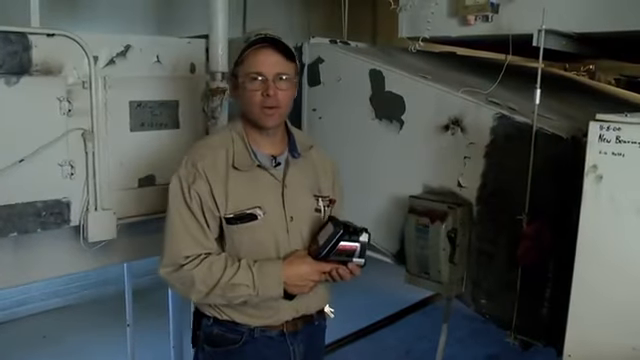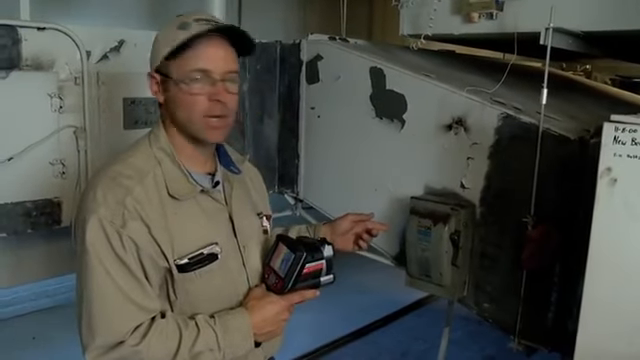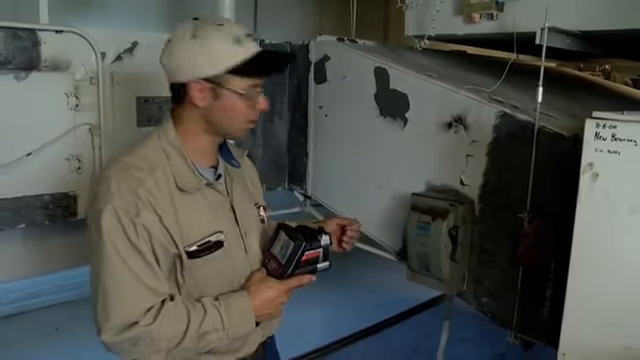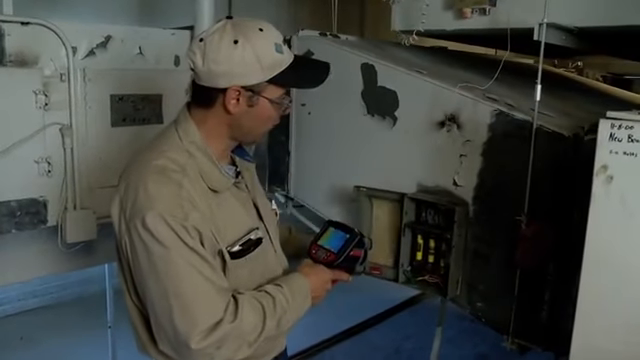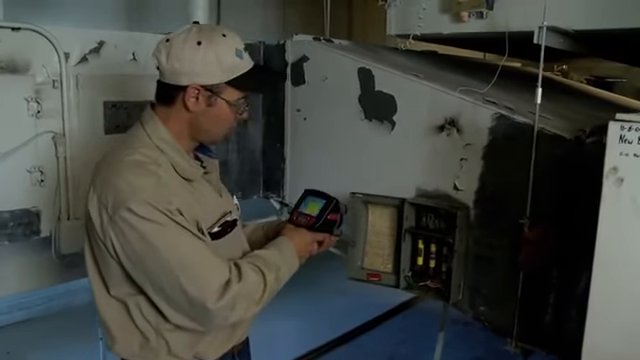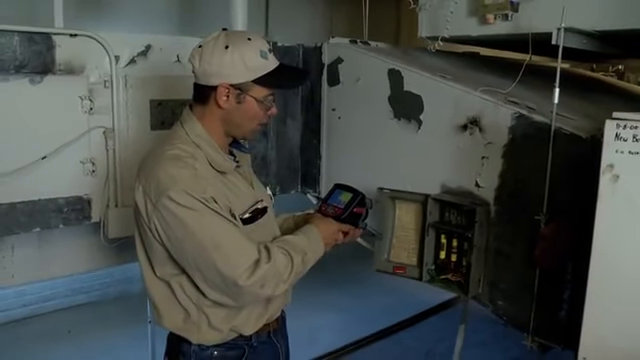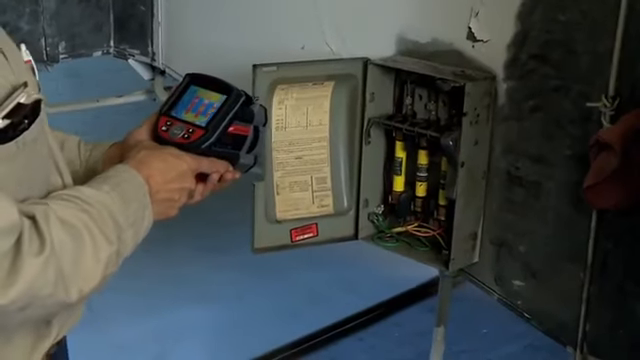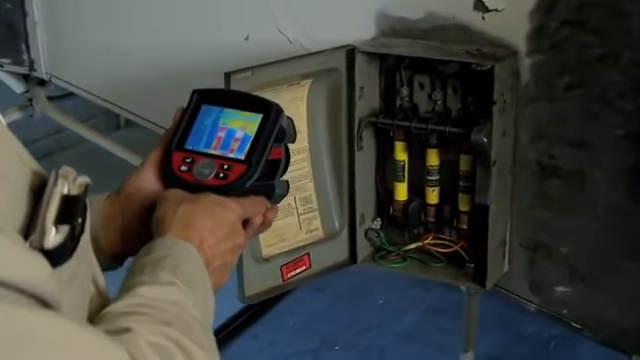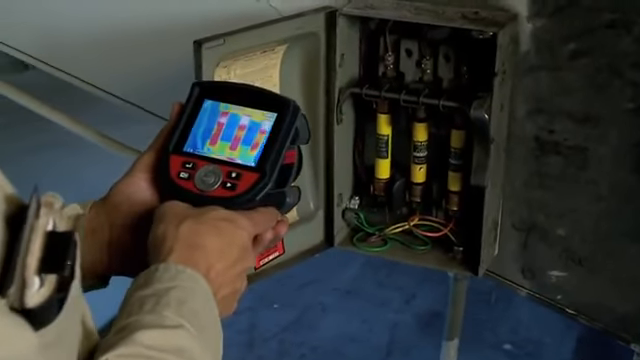Now that I just shut the main power off to the air handler, I'm going to check the power wiring on the fuse disconnect. What we can look for here, if we had loose wiring connections, is that we would be able to pick up high temperature readings on the wiring or the wiring connections or the fuses. So here I'm taking a thermal image of each individual device. This is one of the best applications of the thermal imaging gun.